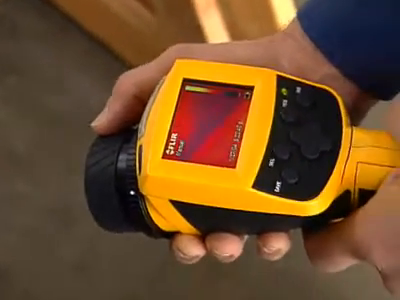You can point it at the wall and instantly get a picture, an image. It's like looking at a TV screen and having somehow magically the information being provided to you.